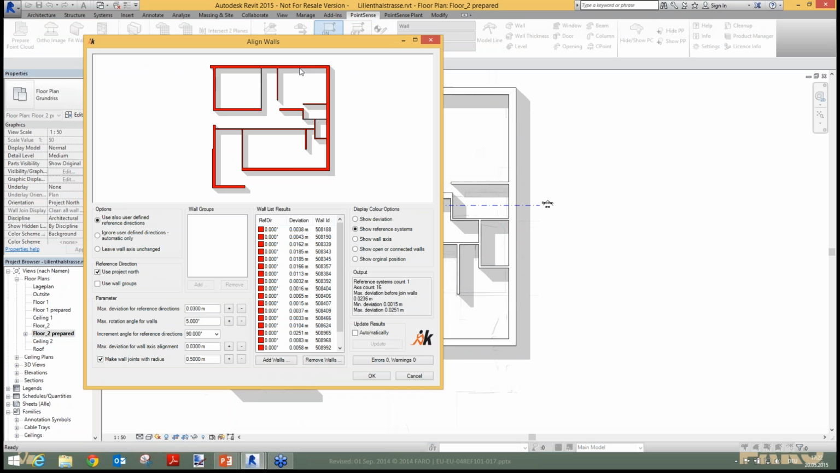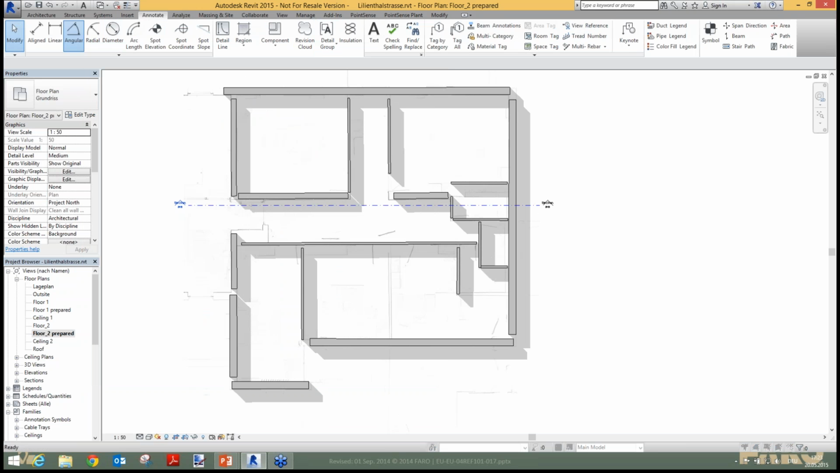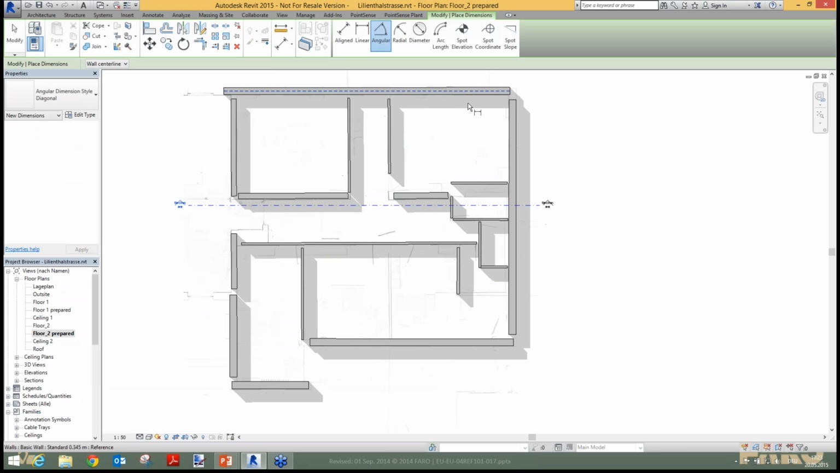So let me show the reference system. Reference system means all the walls here, all the red walls here, are within a 90-degree angle. And if I want this, I can also bring these walls to my project north so that my whole building is well aligned to my project coordinate system. Let me do one thing before so that I can show you these angles. So I will add an annotation.